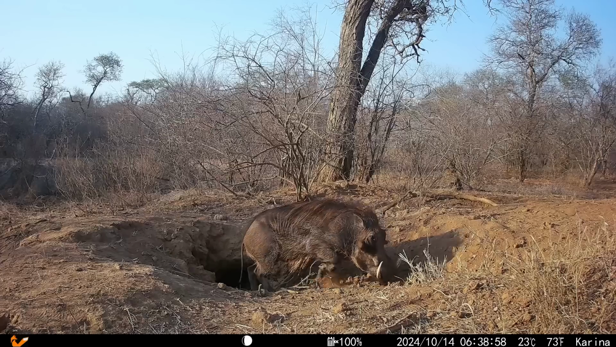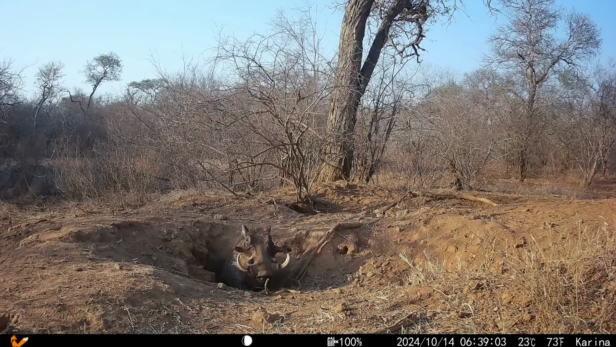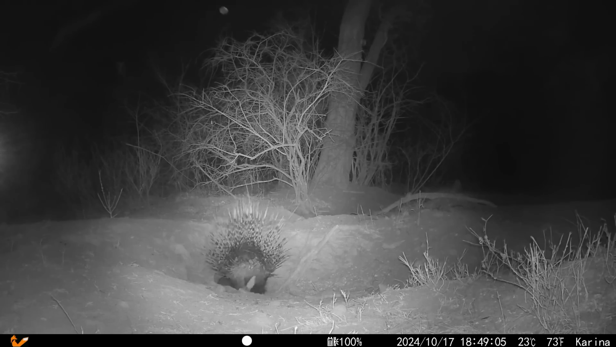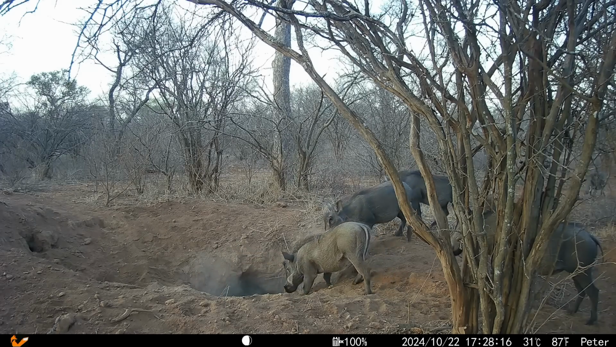What I did learn was that the main hole monitored by Karina's camera was actually being shared by the warthogs and the porcupines. Don't ask me how they make it work, but somehow they do. And then there's Peter's camera, facing a hole that's home to a large family of warthogs.